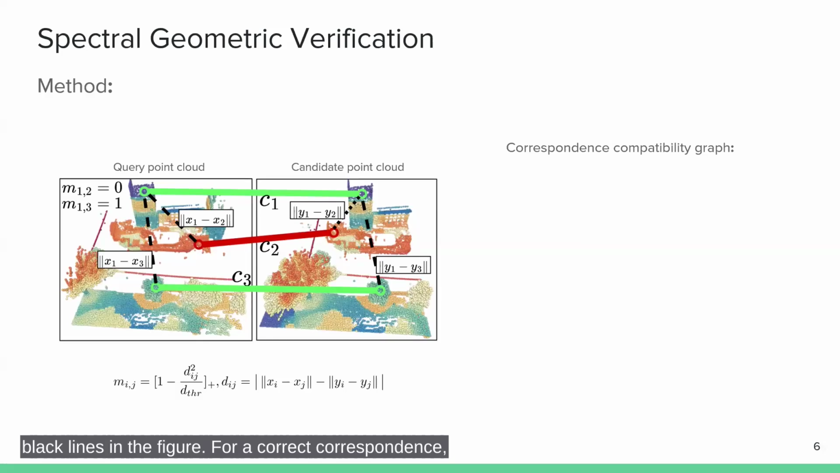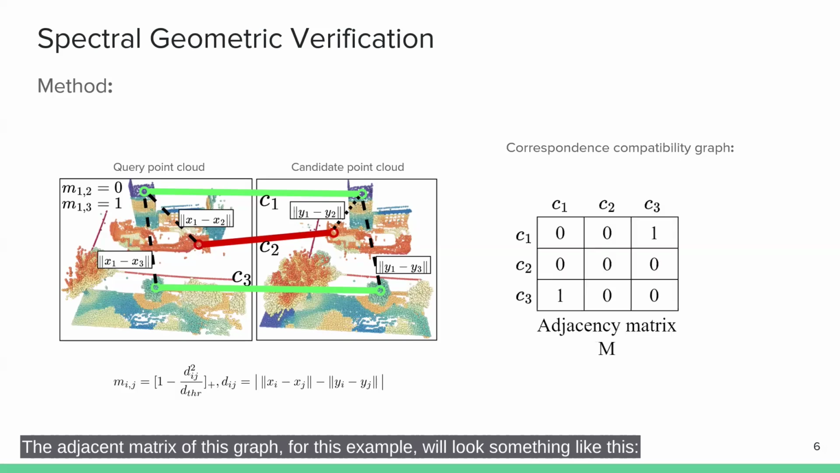For correct correspondences, the dotted black lines should remain roughly the same length, and for an incorrect correspondence, they will not. Using this, we can construct a compatibility graph such that the edges between correspondences are weighted by this compatibility score. The adjacency matrix of this graph, for this example, will look something like this. We can observe that the correct green correspondences C1 and C3 have high edge values, and the other pairs of nodes do not.